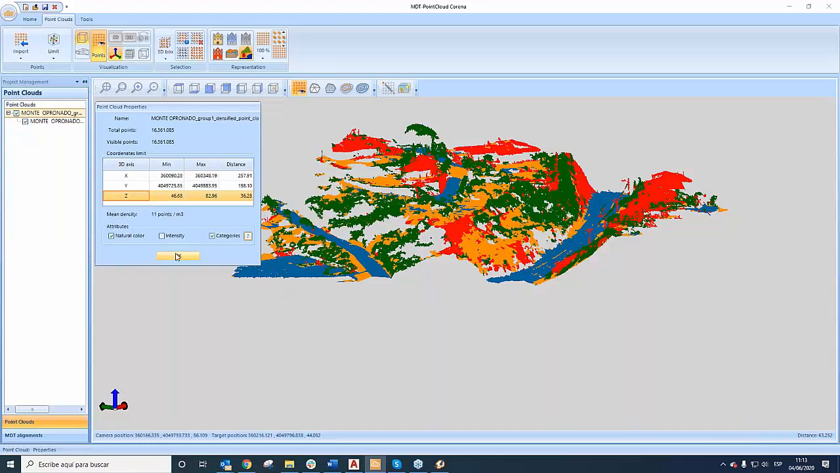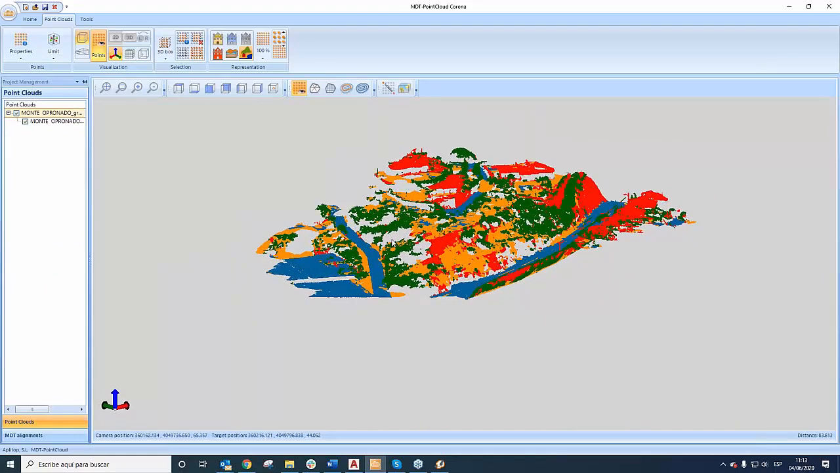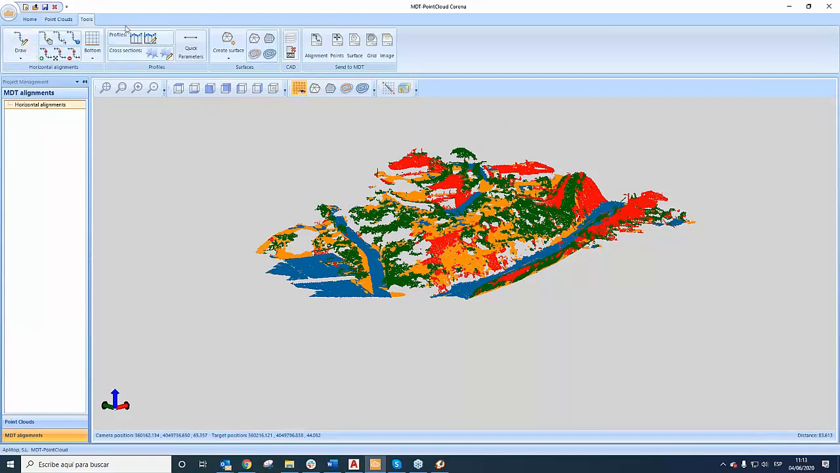Okay, good. I think the most important thing of this application is the Tools tab. These Tools tabs are defined and created in the same way that we work with MDT. So we are used to working with this kind of tools.